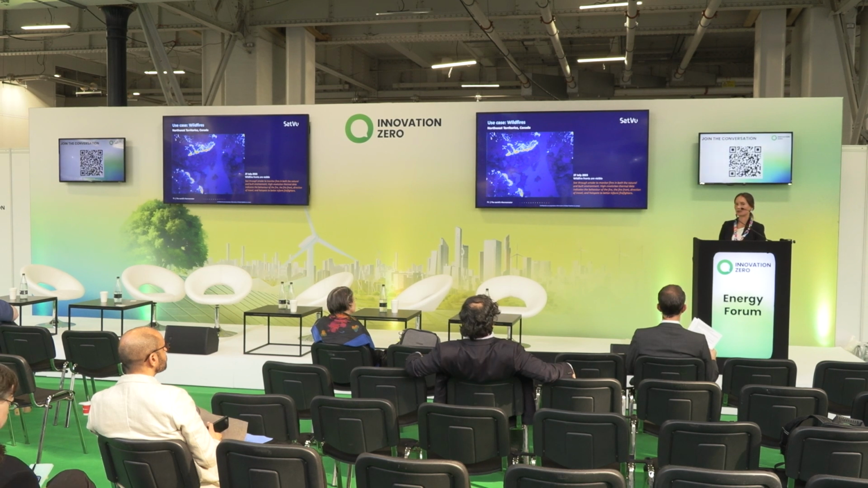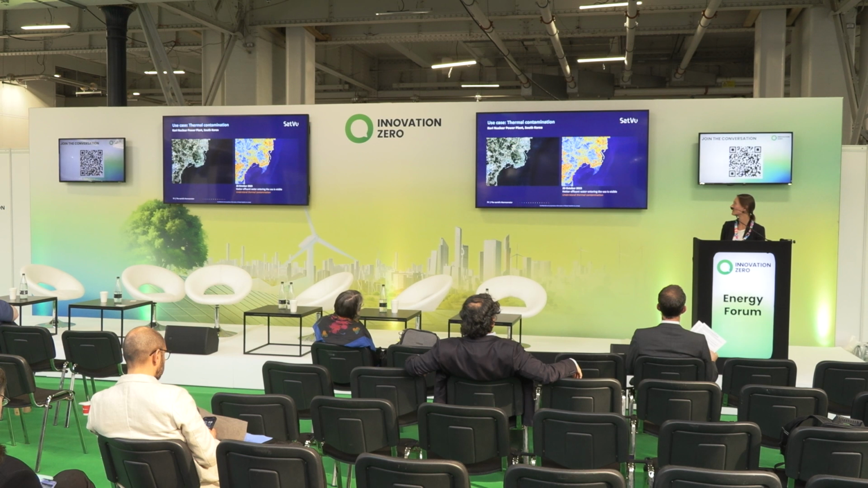With one sensor in orbit that only revisits any area in the world every 3 to 5 days, it will be quite difficult to respond accurately to those events or to capture those. But we're hoping for a constellation of 10 satellites so that the revisit rate will be near hourly.